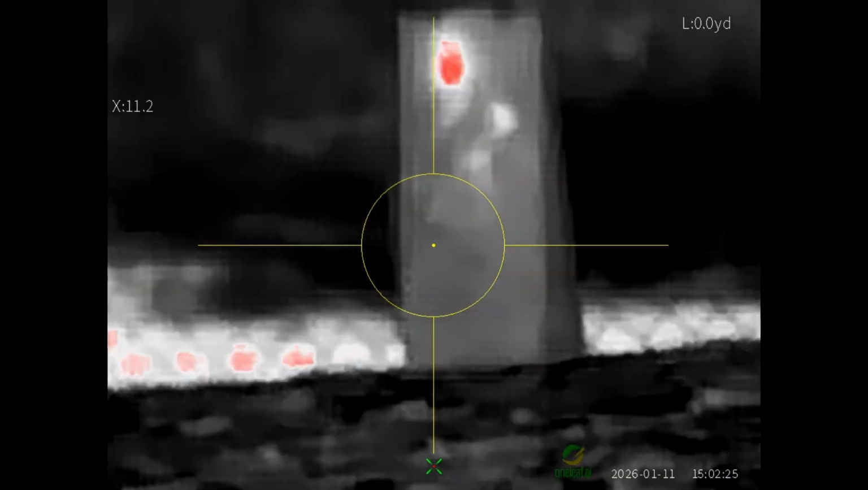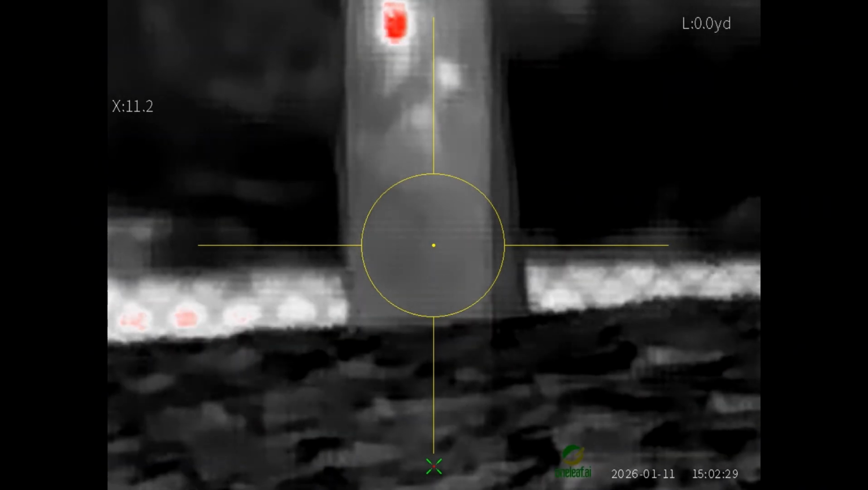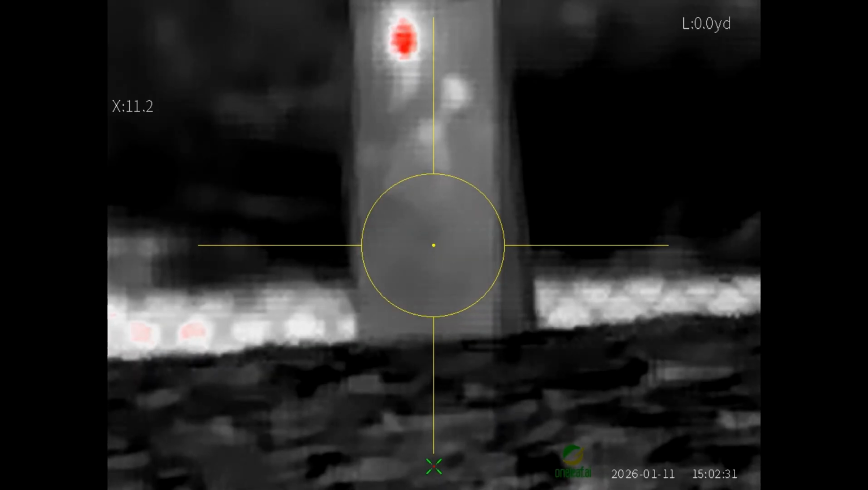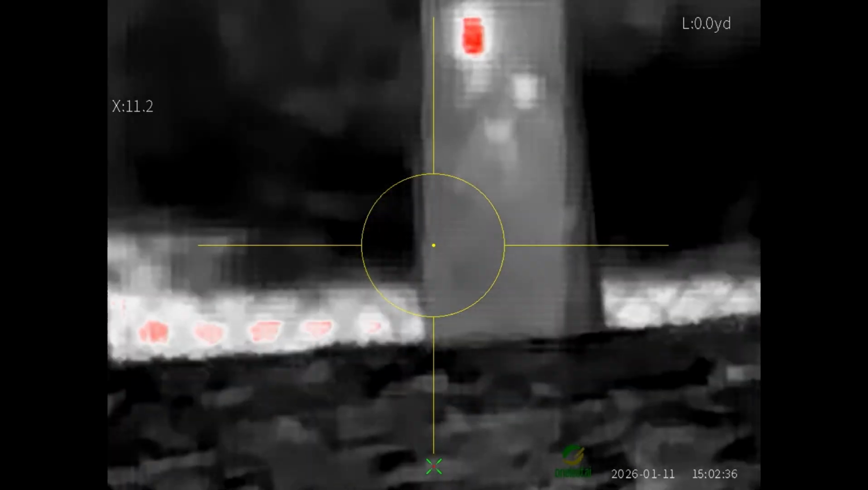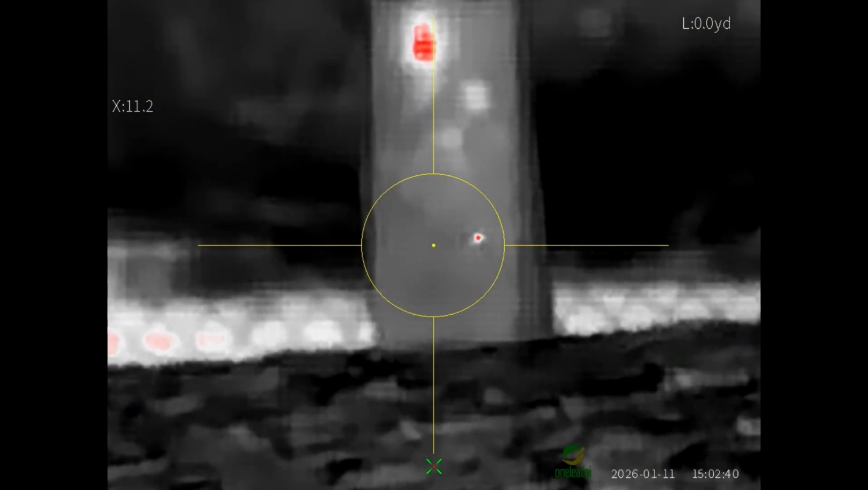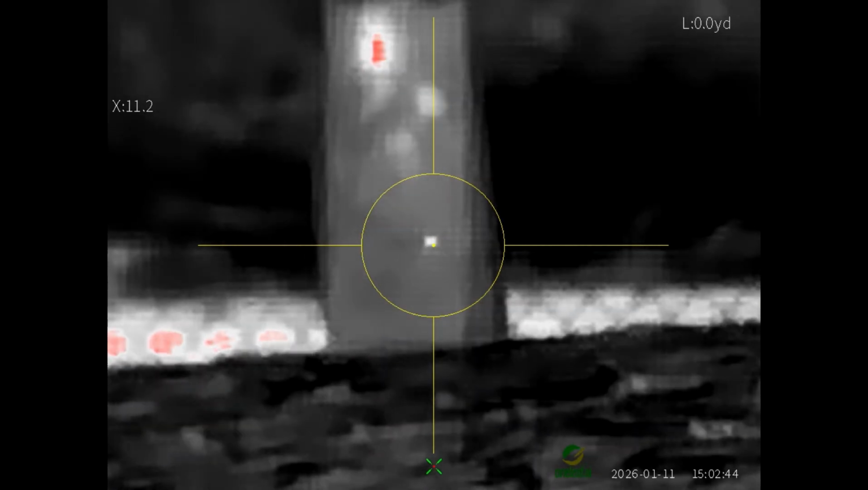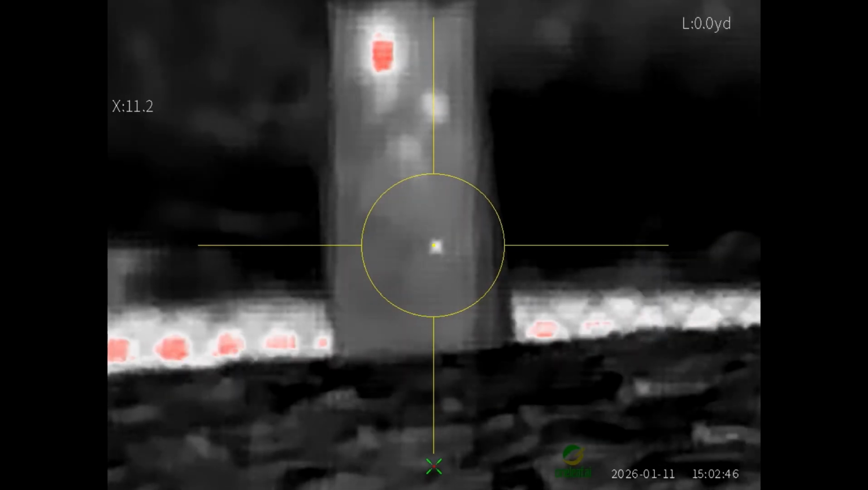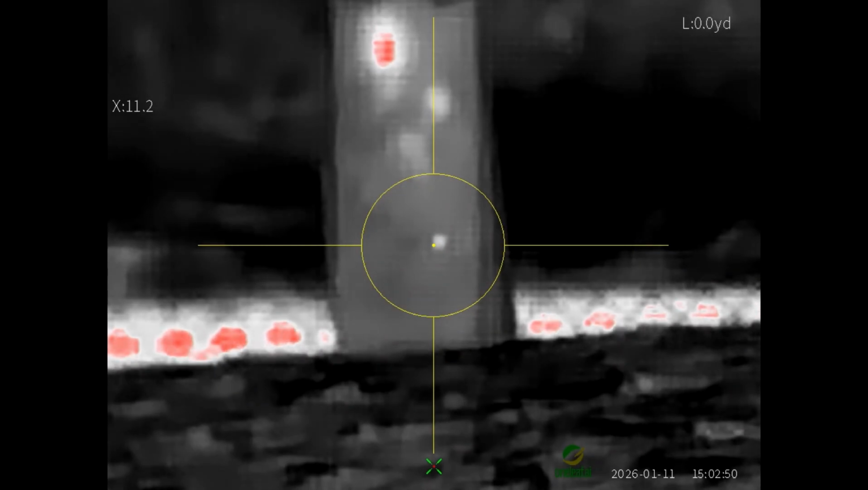I'm going to shoot low onto the board, and just to show you what cool feature I found here. Watch this. Whoop, hold on. I wasn't even close on that shot. This thing is not sighted in, but that's okay. You can plainly see where I hit with my pellet because of the heat generated when the pellet hit the board. That is freaking awesome.